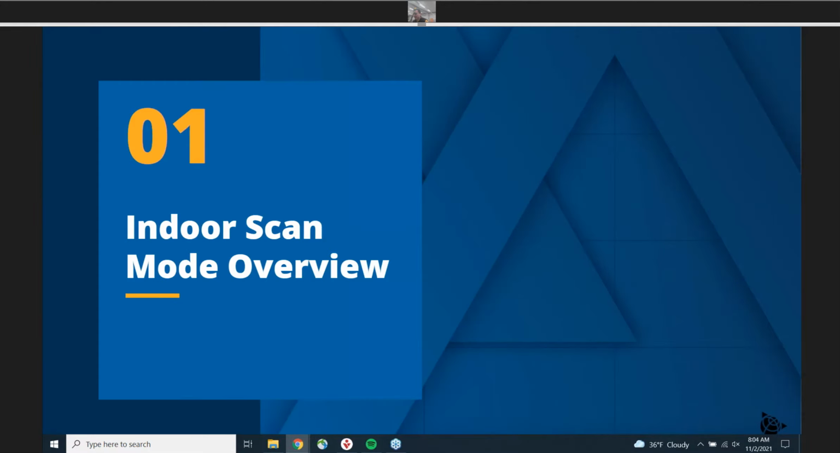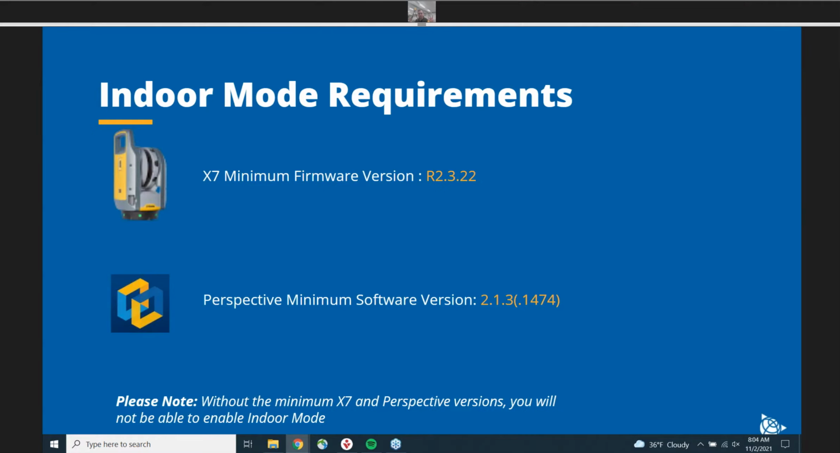Awesome. So the indoor scan mode. Essentially, I just want to set the stage here. In order to enable the indoor scan mode, for the X7 firmware, you need to be on 2.3.22, and the Perspective software version has to be 2.1.3. Just wanted to say that in case I mention it throughout the PowerPoint, so you know what I'm talking about. And yes, you need to have both of these minimum versions in order to see it.